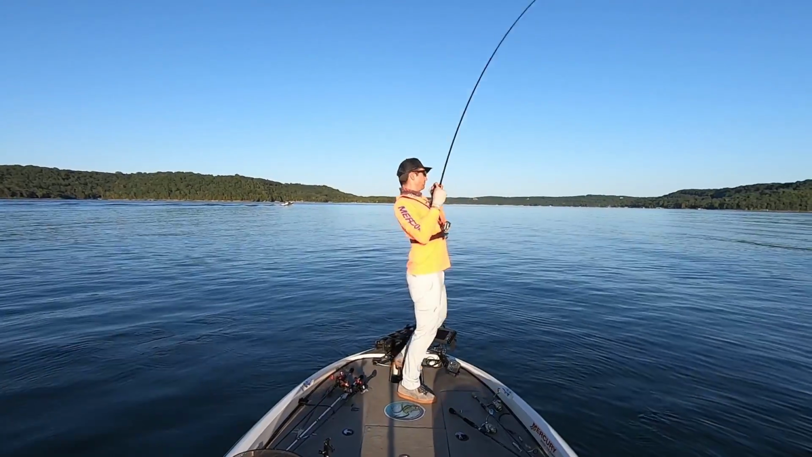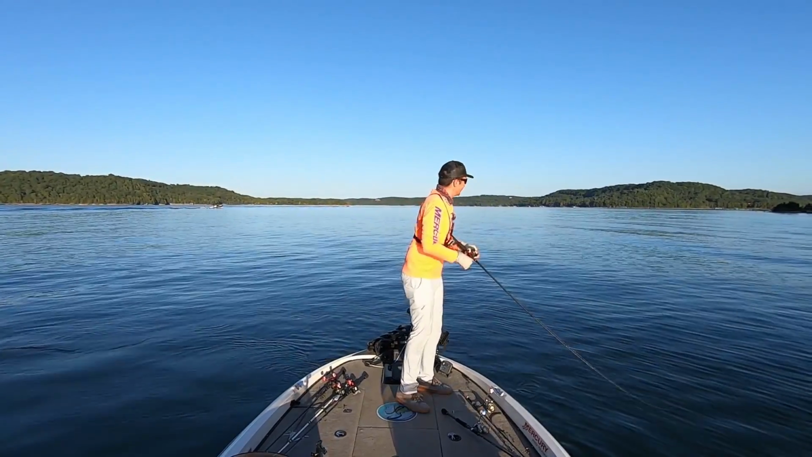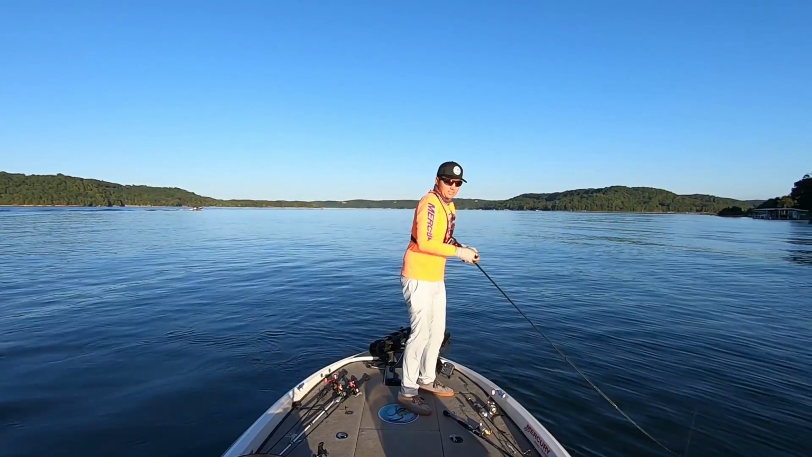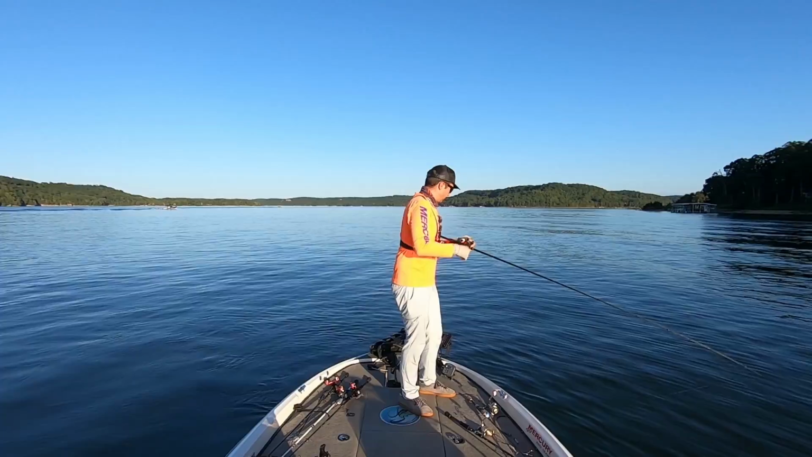Got him. Be a spotted bass. I don't think it's a 15-incher, so it's got to be a spot. If it's going to be a keeper.